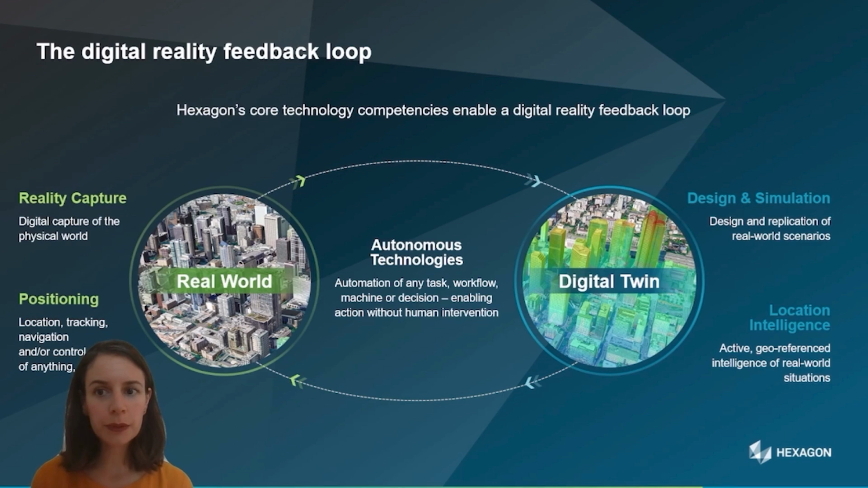On the digital world, design and simulation technologies enable design and replication of real-world scenarios, location intelligence technologies enable georeferencing, and in between the real world and the digital twin, we see the autonomous technologies that enable automation of any task, workflow, machine, or decision, enabling action without the need of human intervention.